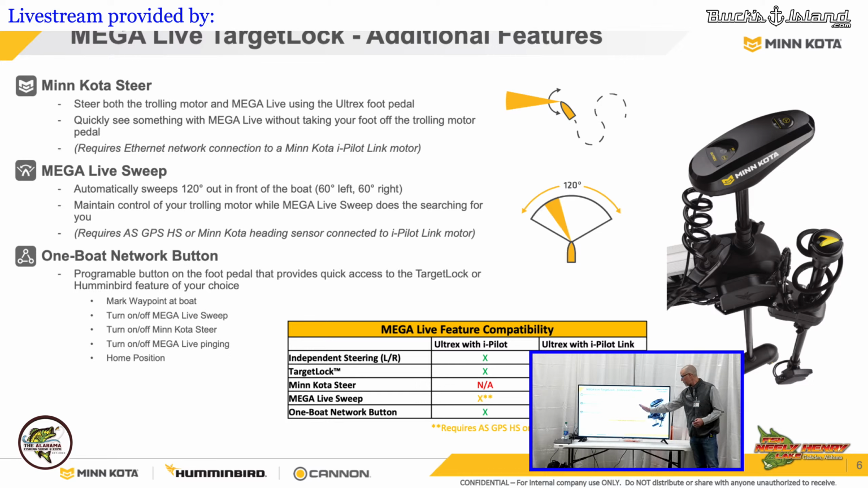Basically, it sweeps 120 degrees for you, so as you're going down the bank, this can be looking for fish, brush piles, everything for you. And then the One Boat Network button, which we make that you can program to mark a waypoint of where you're casting from, turn off the Mega Live sweep.